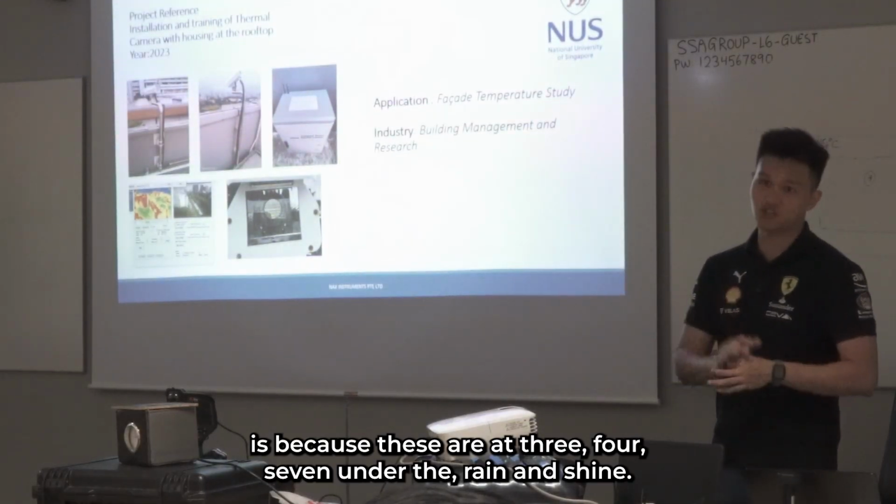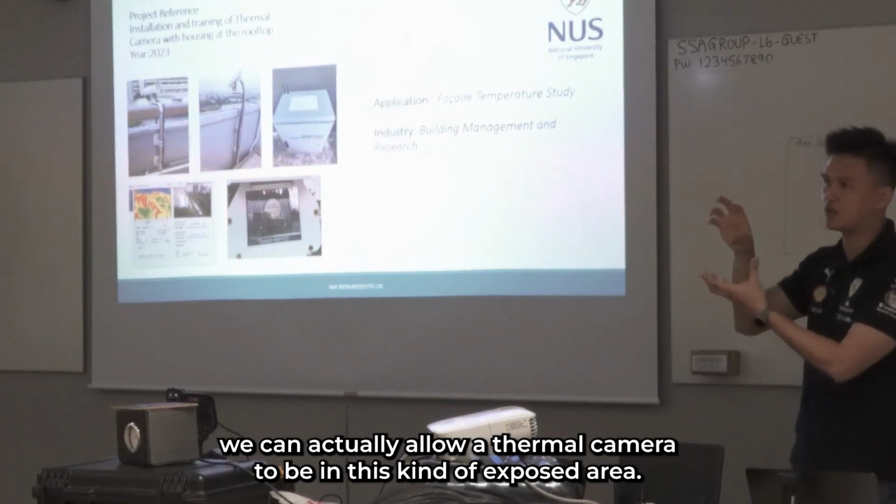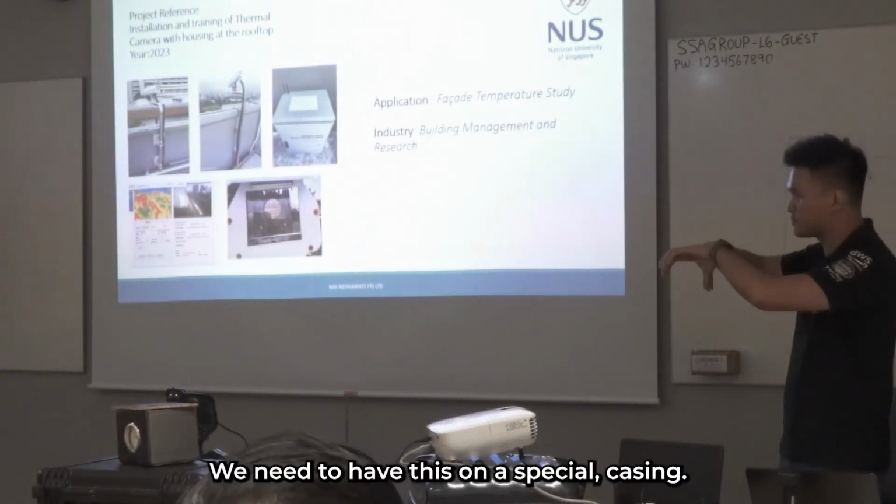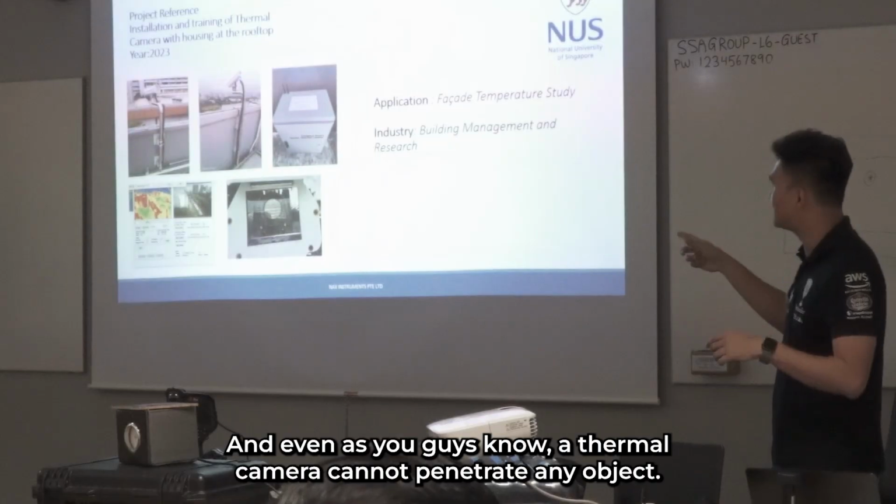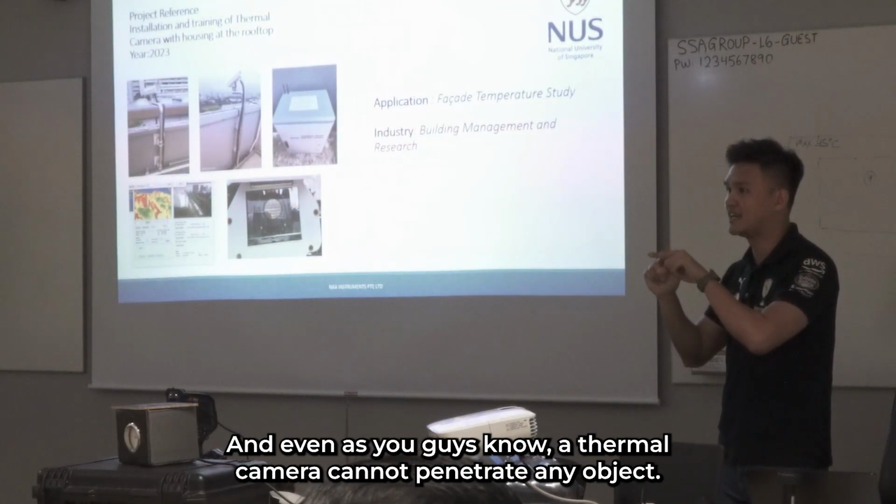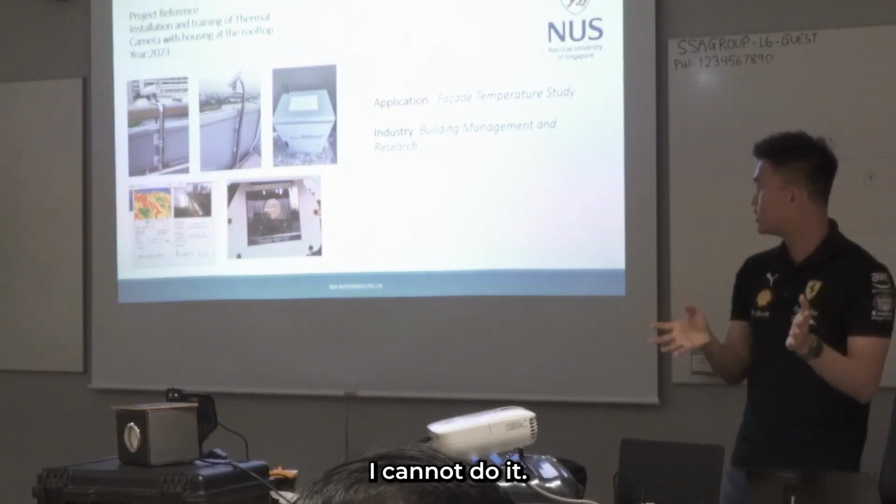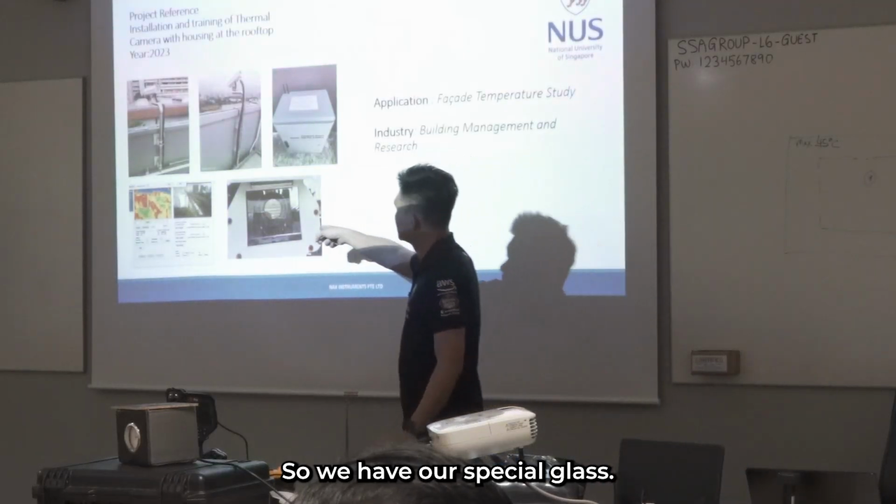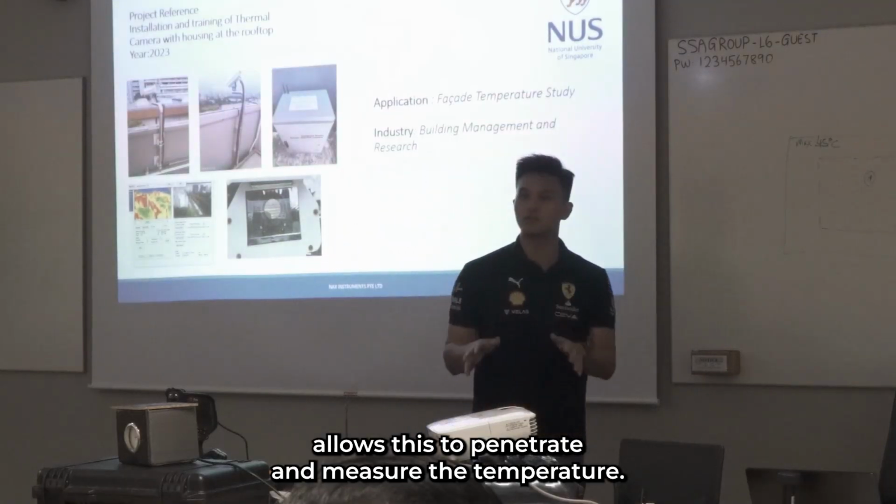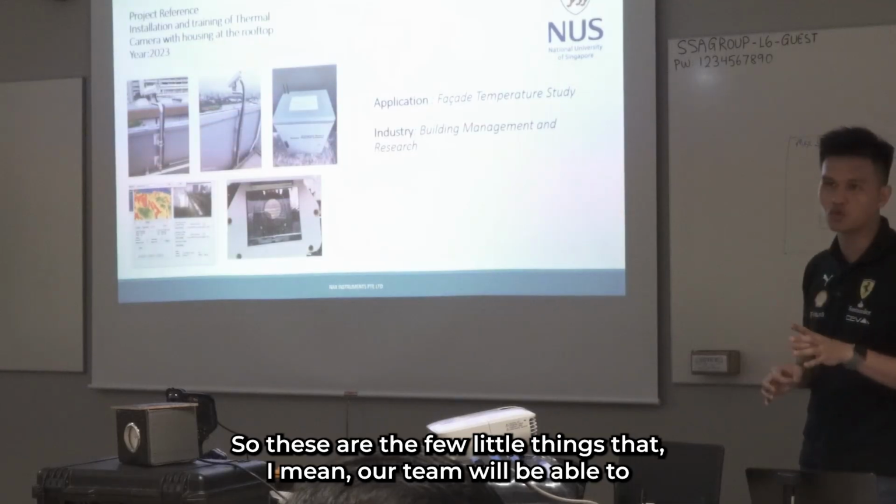at 24/7 under the rain and shine. Given the hot temperature, we cannot allow a thermal camera to be in this kind of exposed area. We need to have a special casing, and as you guys know, thermal camera cannot penetrate any object. Even if I want to see through glass to measure outside, I cannot do it. So we have a special glass, custom made to allow this to penetrate and measure the temperature. These are the few little things that our team will be able to do as well.